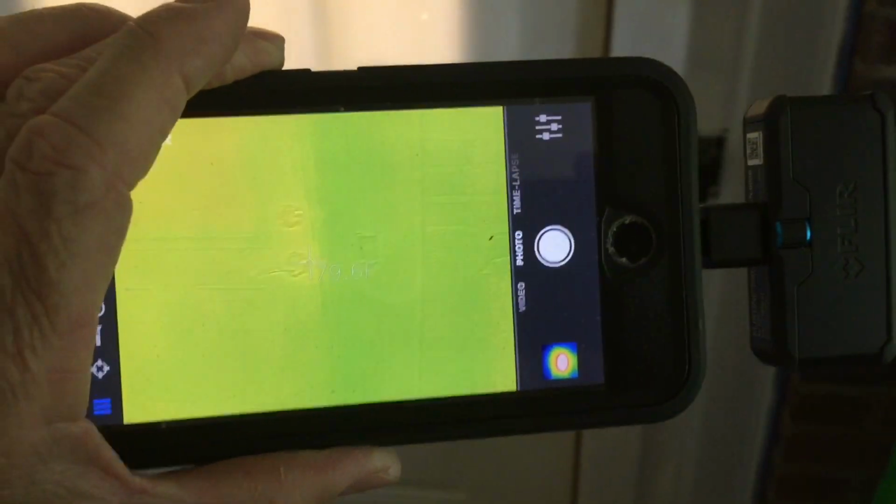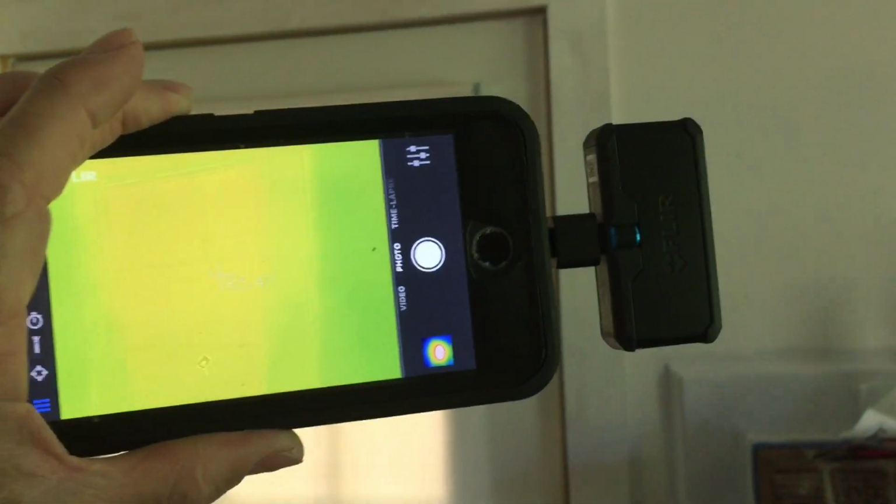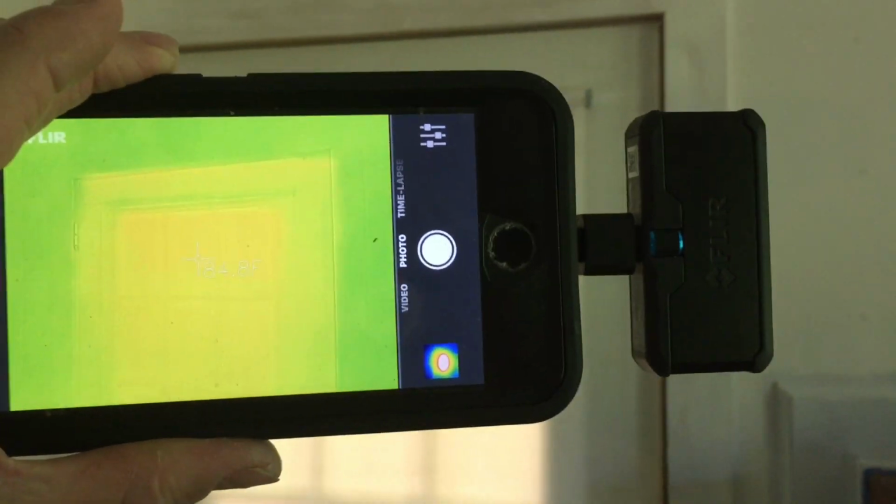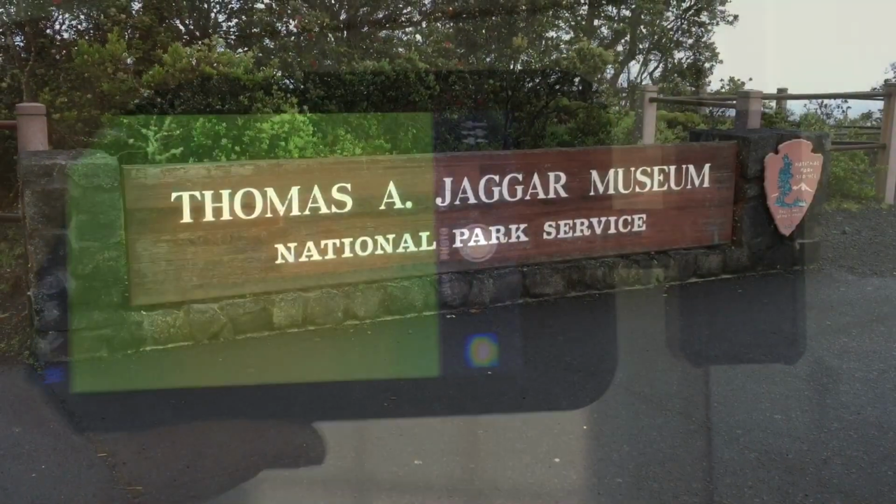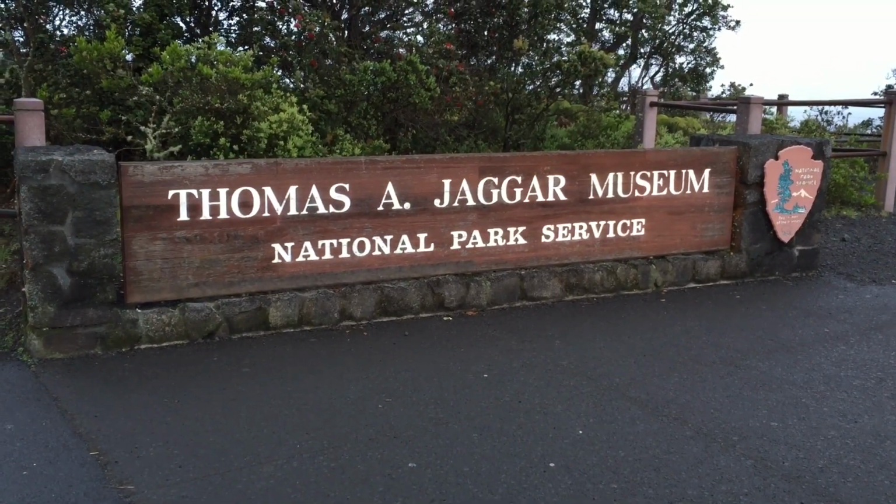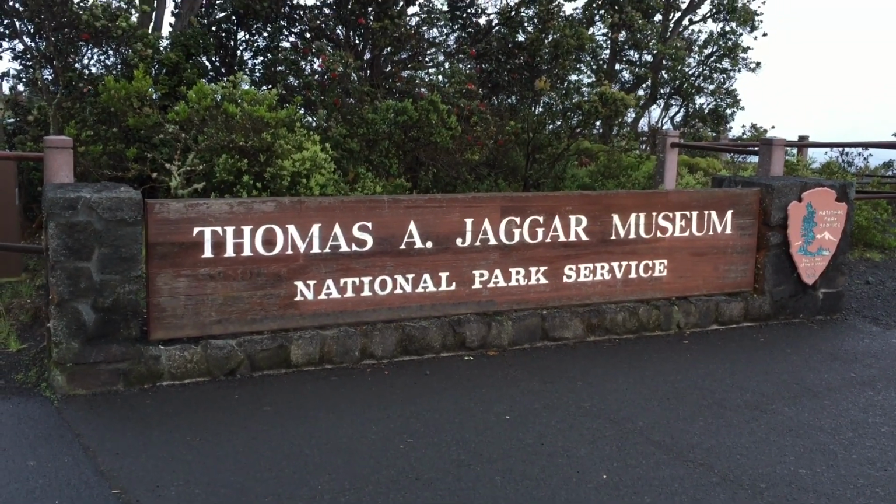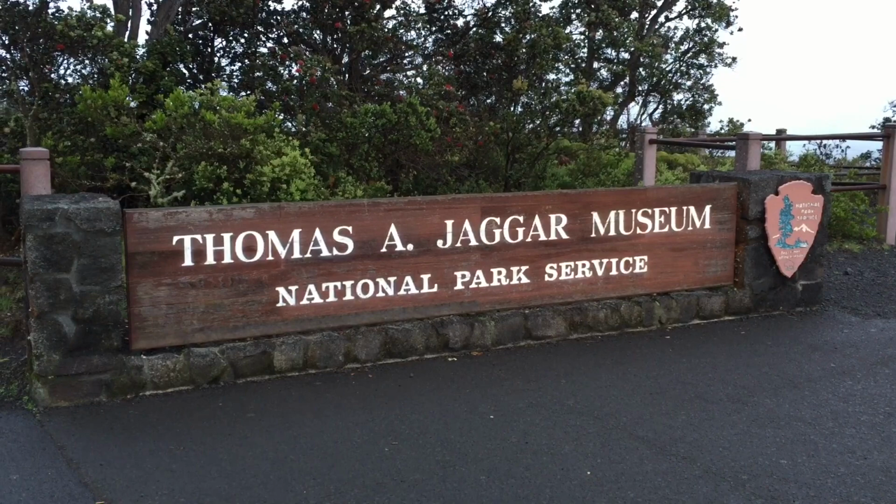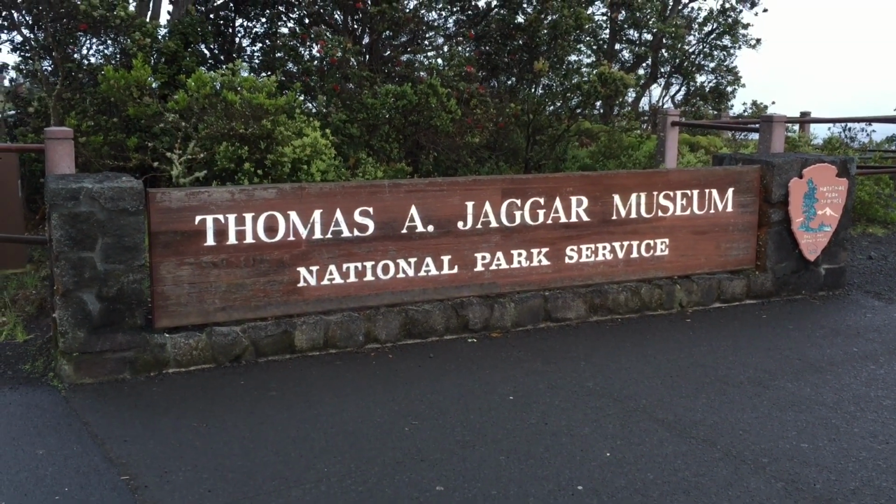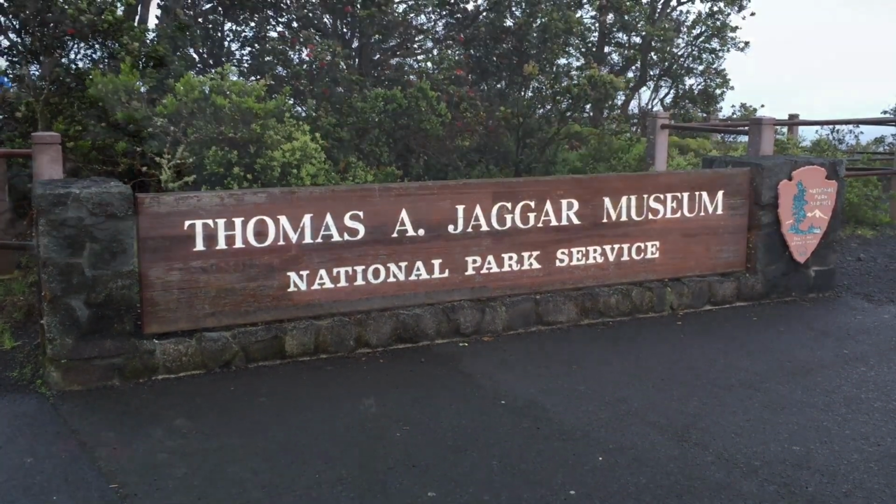And we took it on our recent trip to Kīlauea Volcanoes National Park. Took some thermal pictures of magma in the crater. So we'll show you that here in just a few minutes. We're here at the Jaggar Museum, the National Park Service at Kīlauea Volcanoes National Park on the Big Island of Hawaii. It's going to see if we can photograph the molten lava in the crater with this FLIR Pro 1 infrared camera.